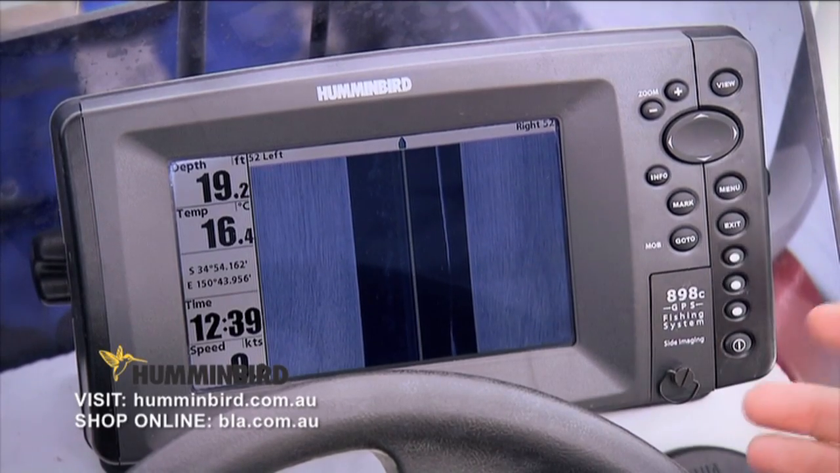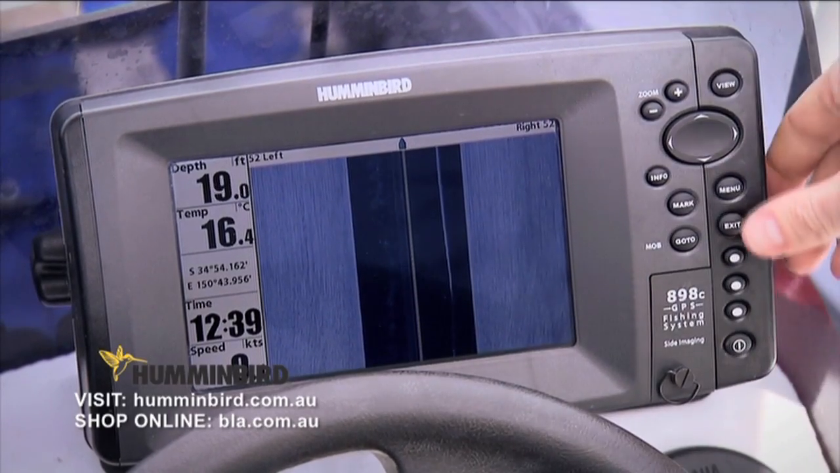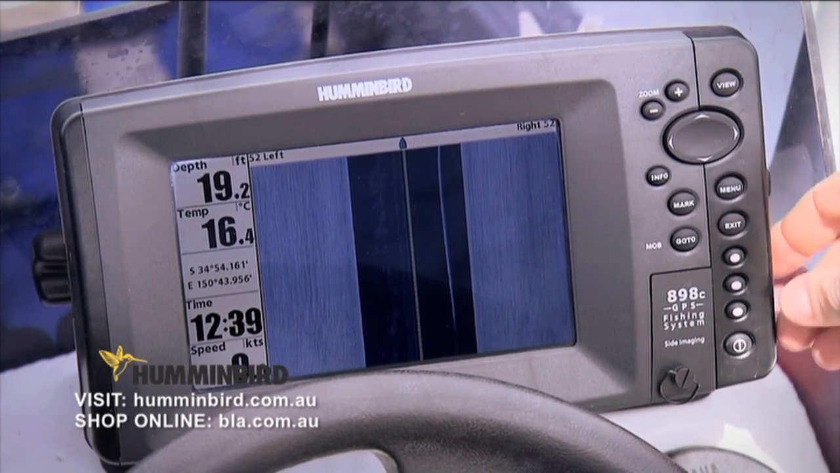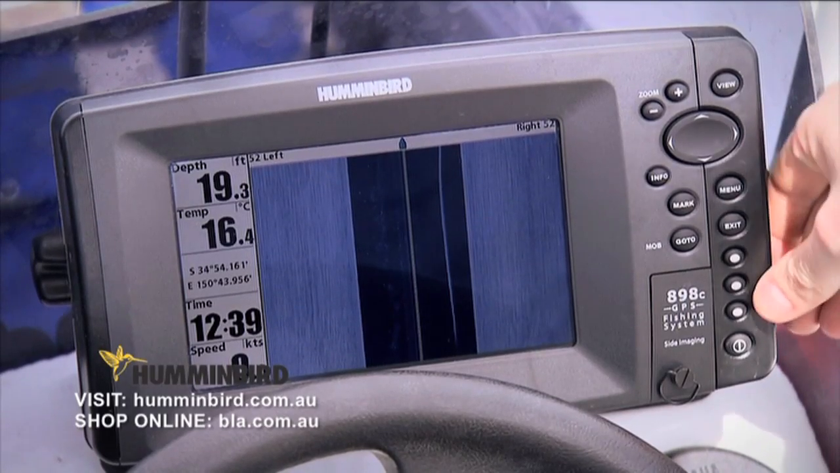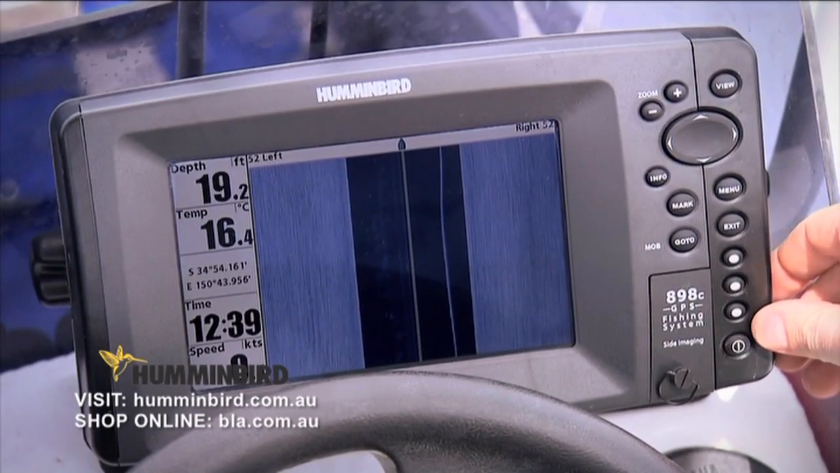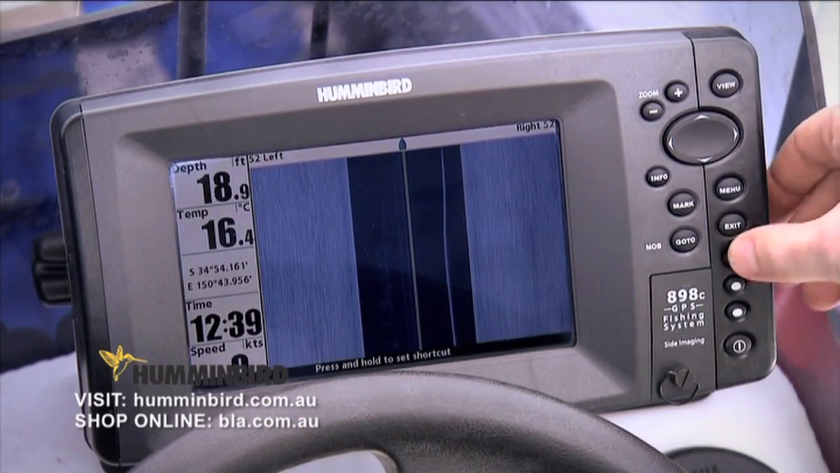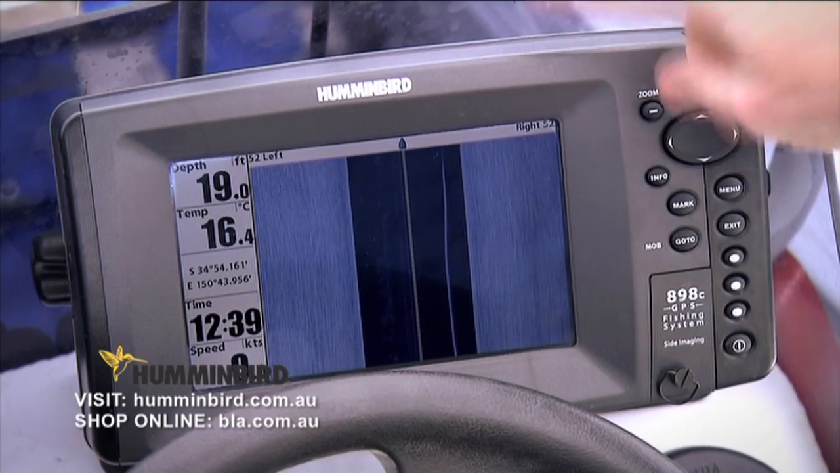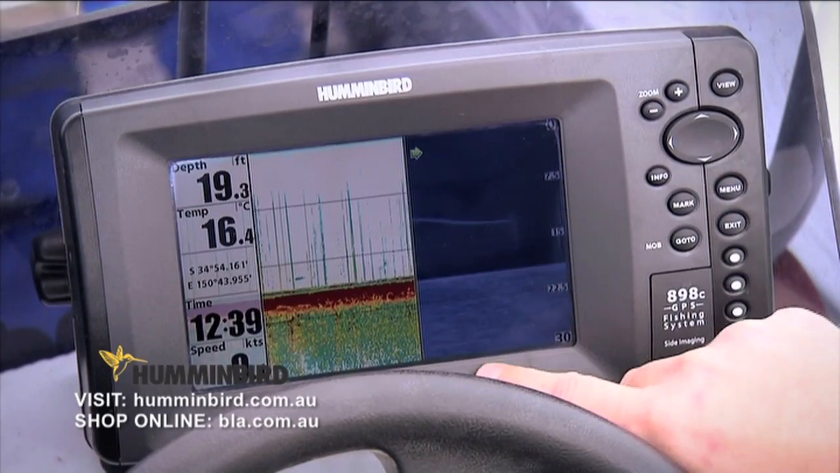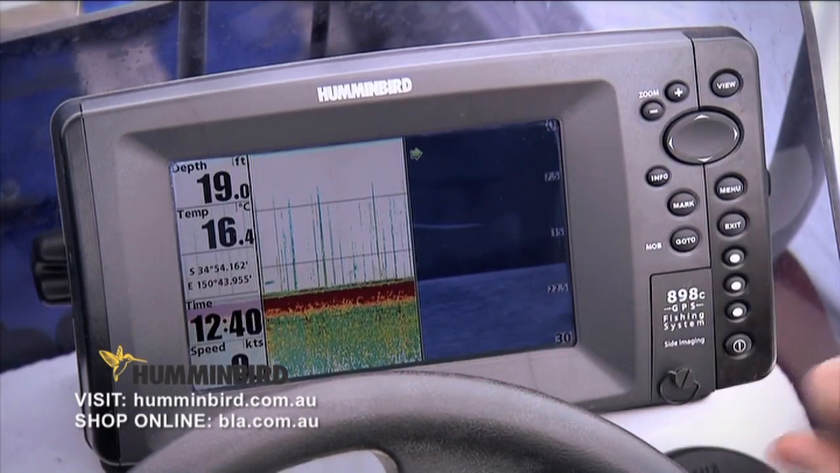Okay, so I'll just run you through the unit, Wes, and show you some of the things that it can do. These three buttons down the side here are called our hotkeys. So it makes it nice and simple for you to have basically your top three screens. So your favourite screen, so when you're looking for somewhere like a GPS, you just press it, job's done. Yeah, exactly right. So on the top button here, we press that, we're on our side imaging screen. So we can press the second button and we're over to our downward imaging and our standard 2G. Okay, yeah, that's handy. So you can see the best of both worlds there.